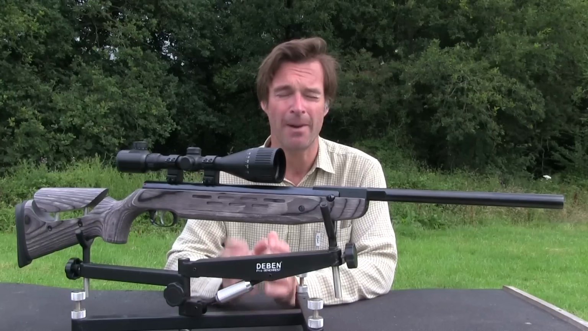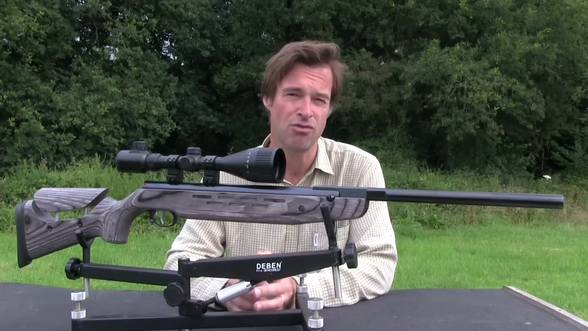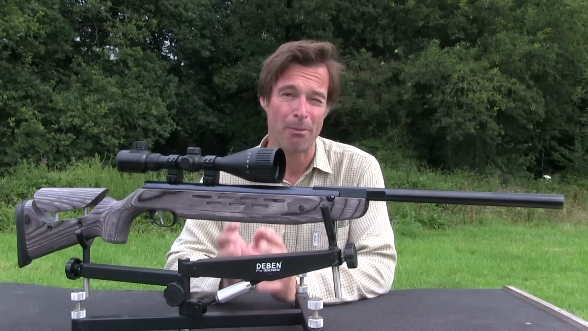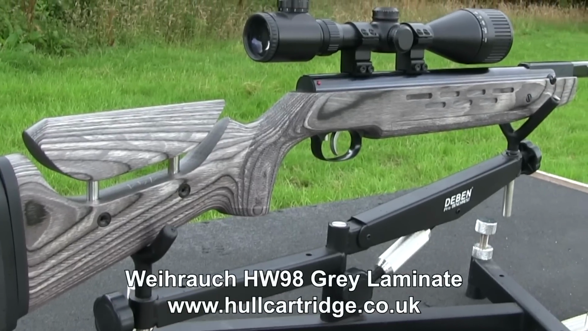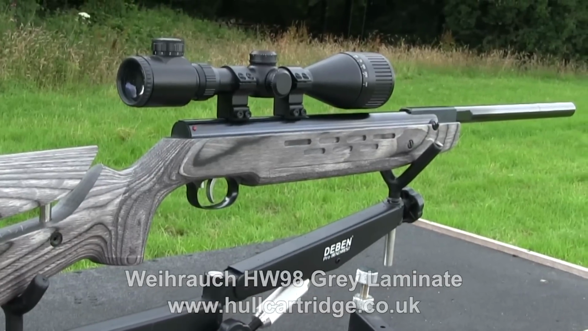Distributed in the UK by Hull Cartridge, it has a recommended retail price of £640. Now, that is not cheap for a break barrel, but this is one of the best, and of course it doesn't come with the added expense and hassle of charging gear.